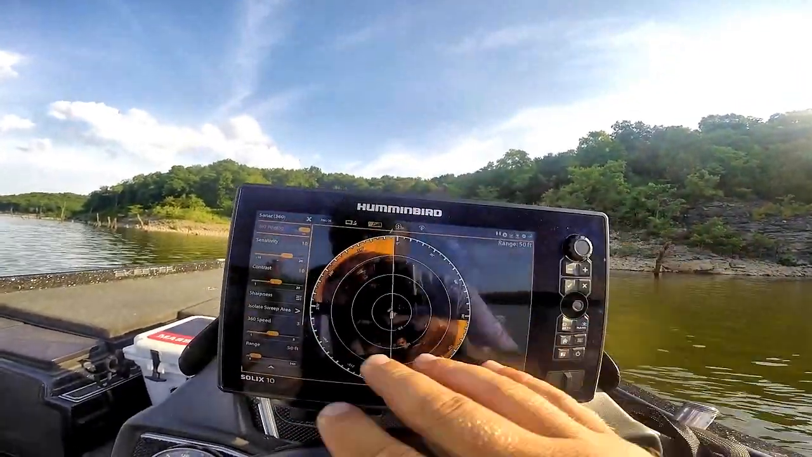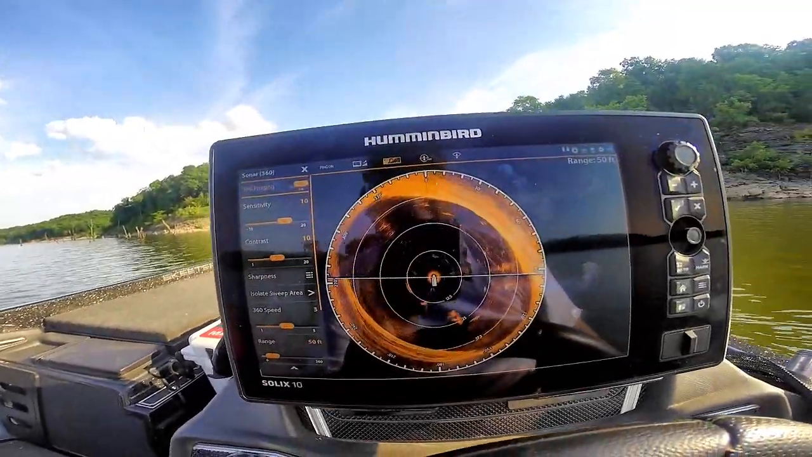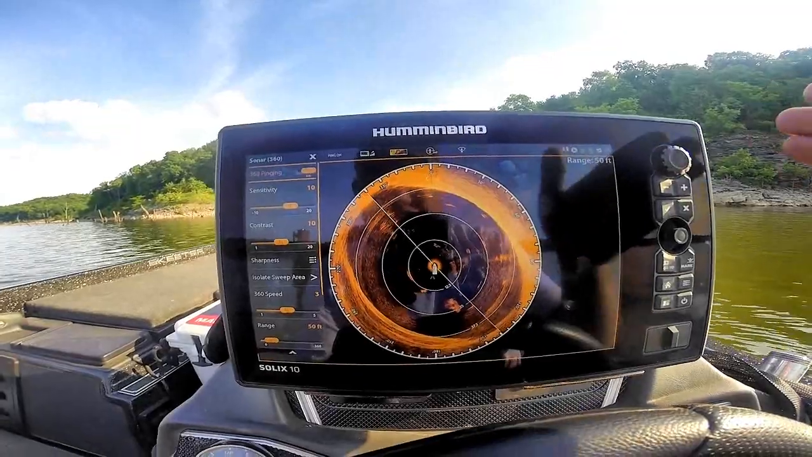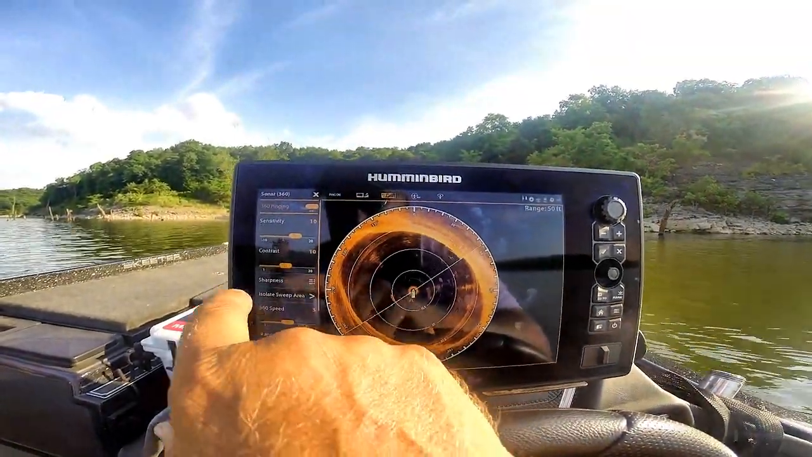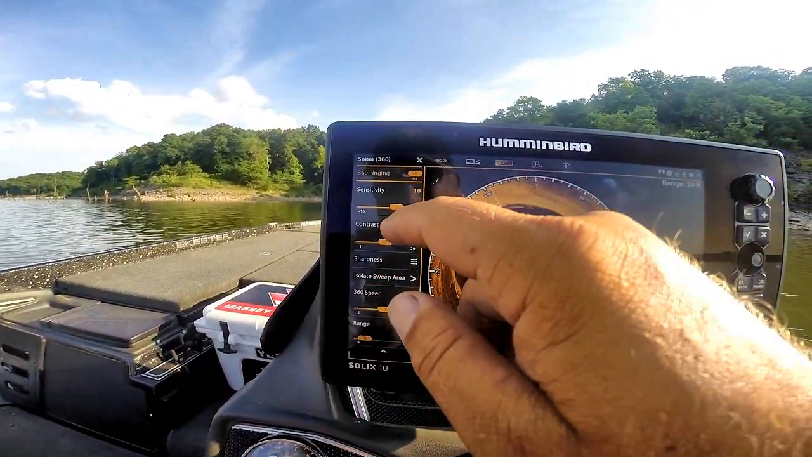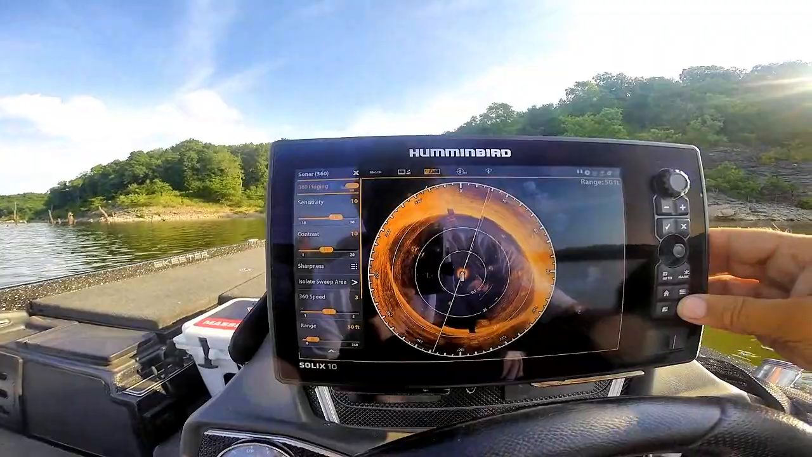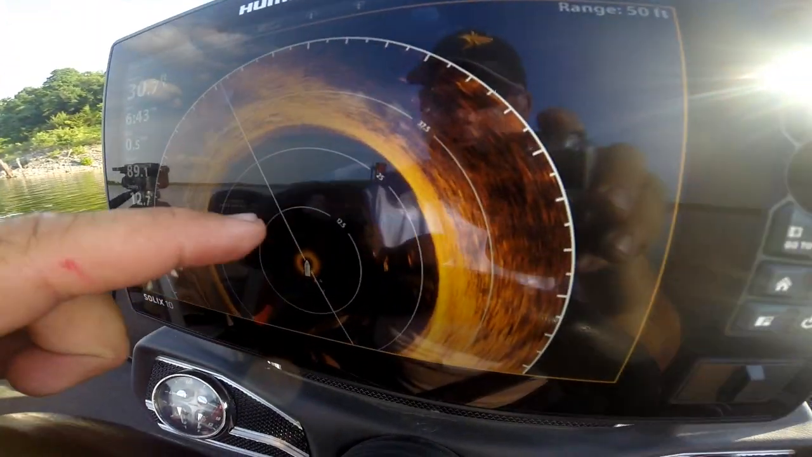One of the things, this is looking 360 degrees. It's mounted off of our Ultrex. We have to do nothing to it. We don't have to shoot it to an area to spotlight on it. You got adjustable range, your speed, your contrast, and your sensitivity. There's a couple, there's fish right there. There's fish.